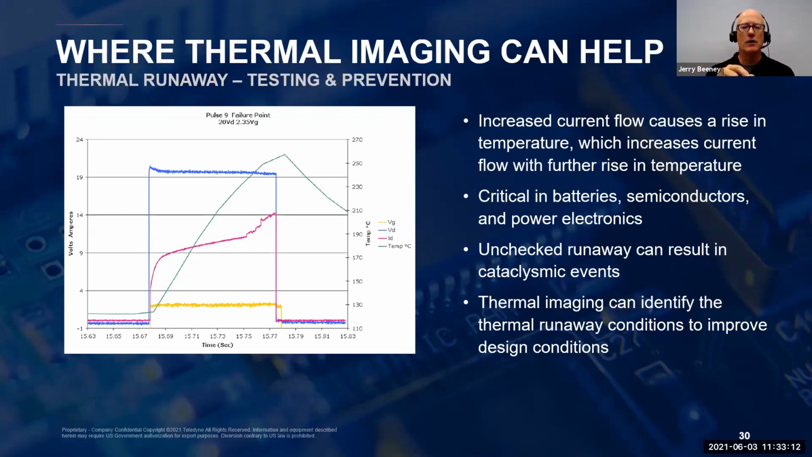And this can happen in both semiconductor devices as well as batteries. As you can imagine, it's a critical phenomenon to understand and try to eliminate, because this kind of uncontrolled escalation of temperature can result in some cataclysmic events, especially when you get into really large batteries.